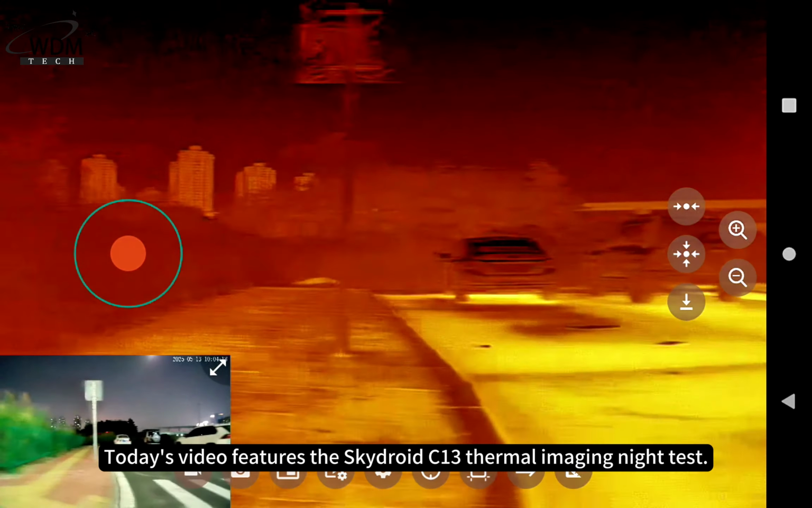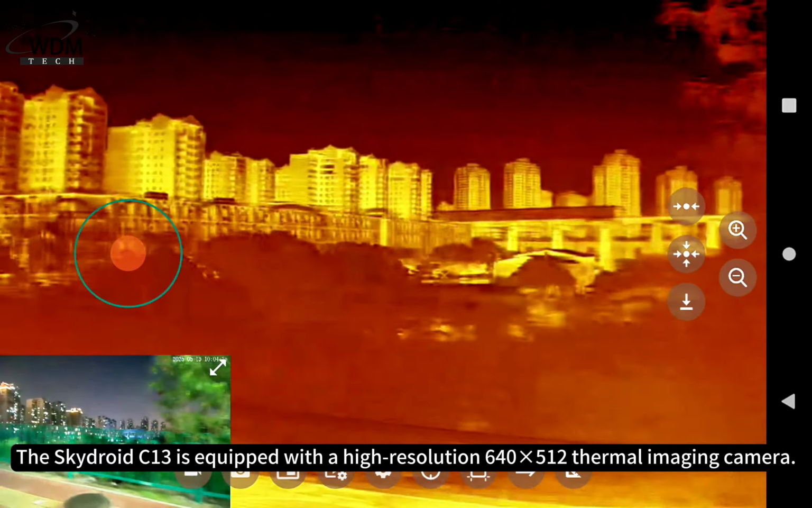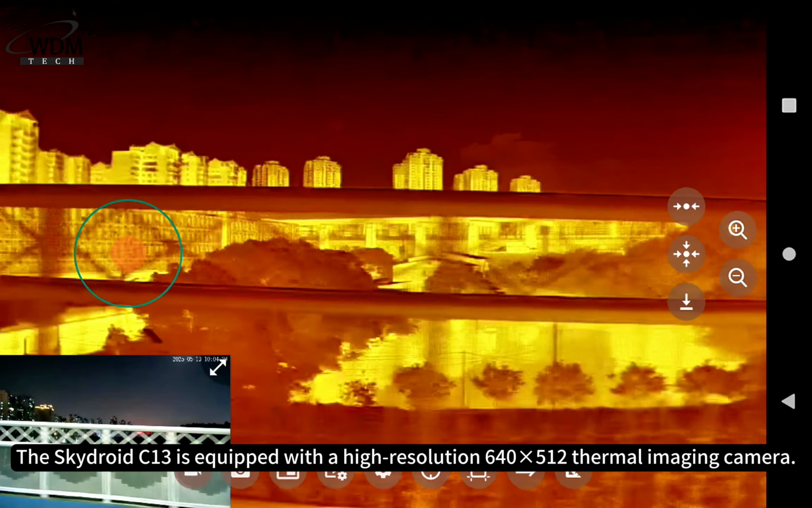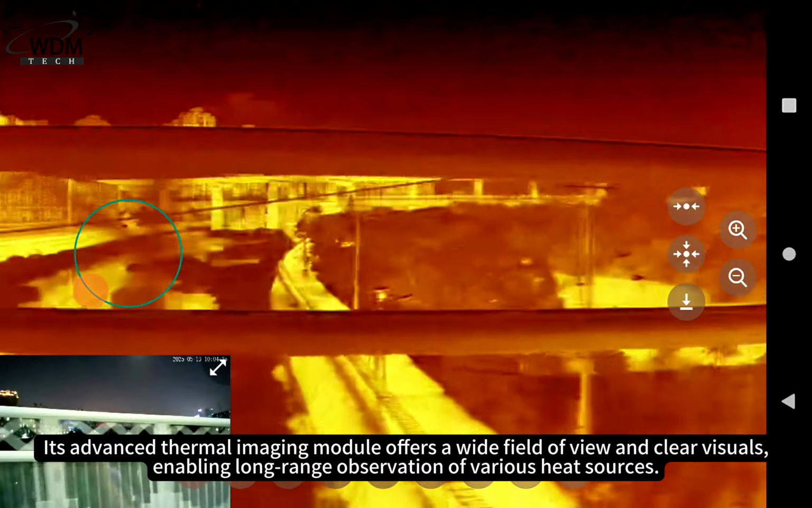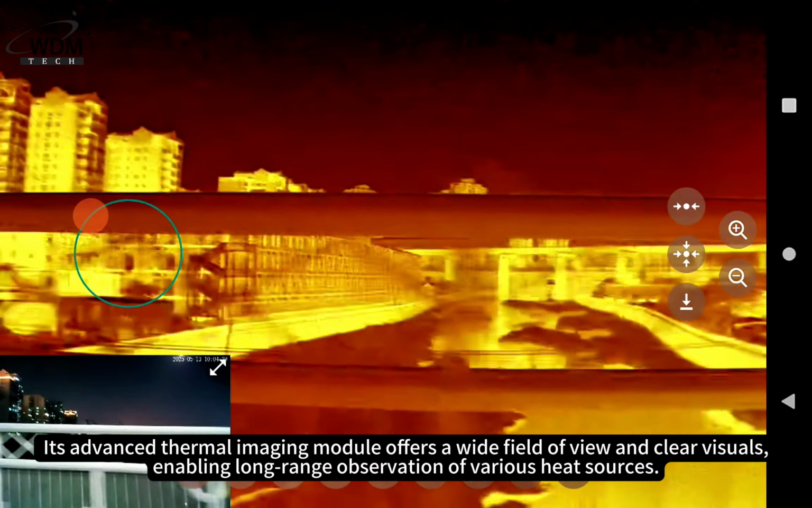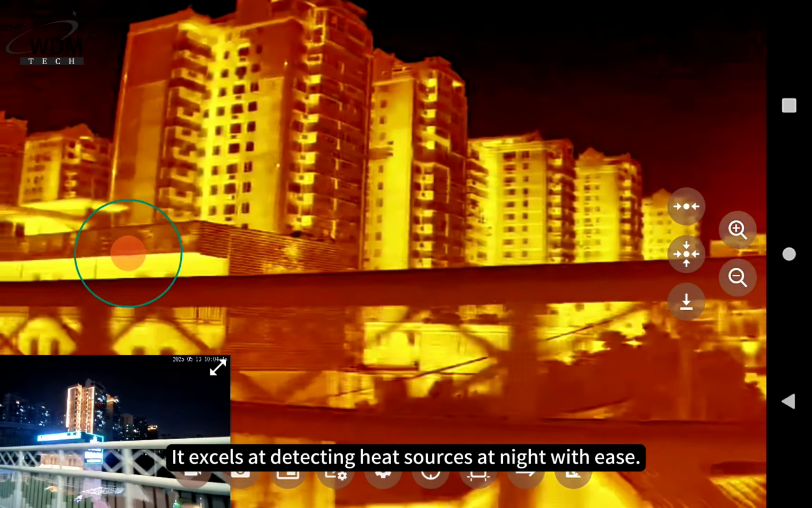Today's video features the Skydroid C13 thermal imaging night test. The Skydroid C13 is equipped with a high-resolution 640x512 thermal imaging camera. This advanced thermal imaging module offers a wide field of view and clear visuals, enabling long-range observation of various heat sources. It excels at detecting heat sources at night with ease.